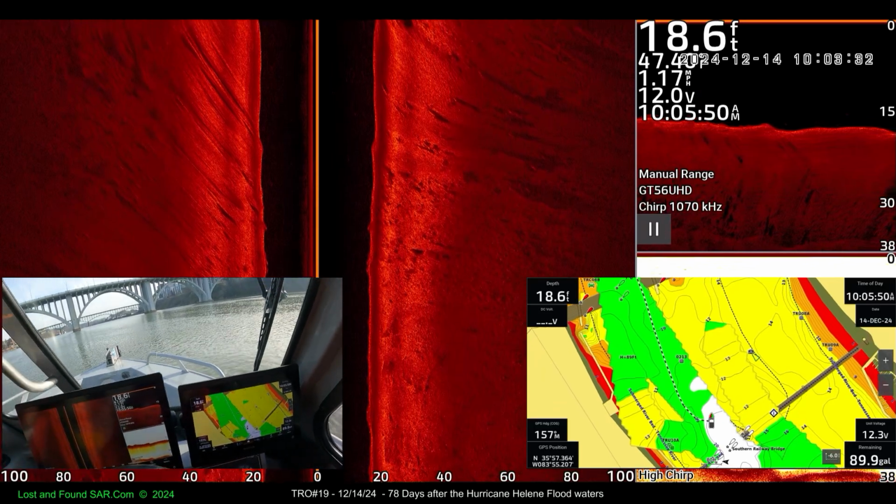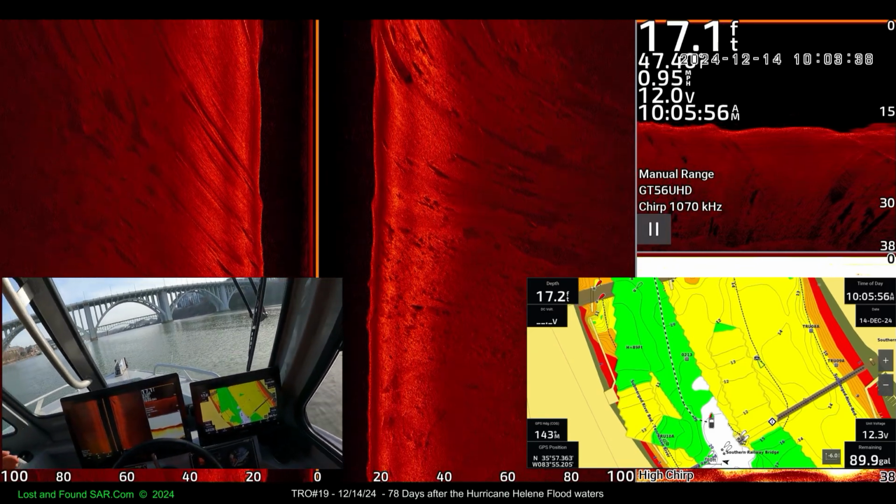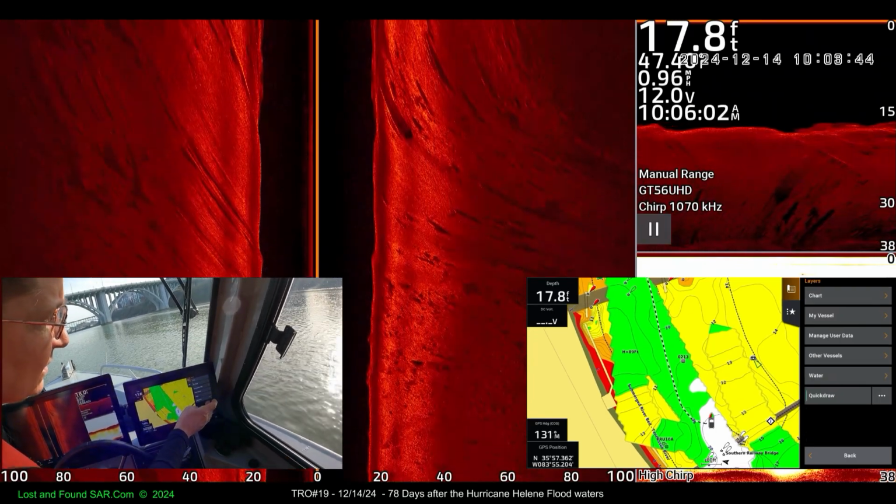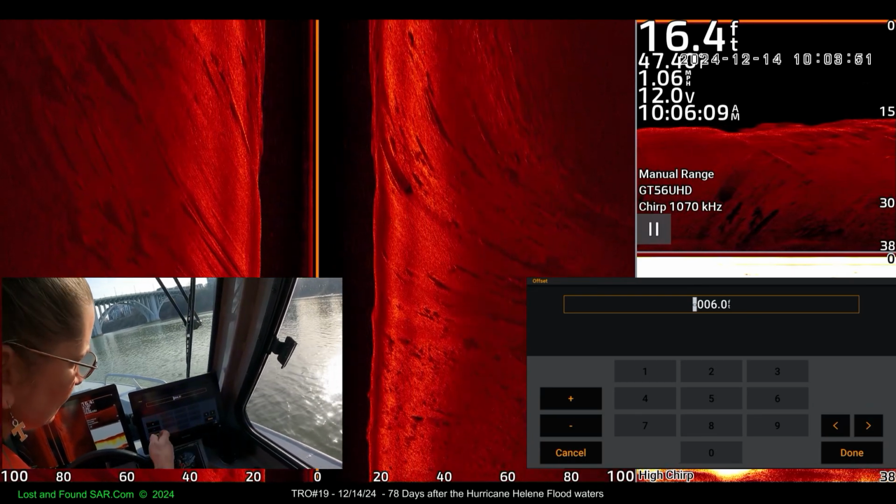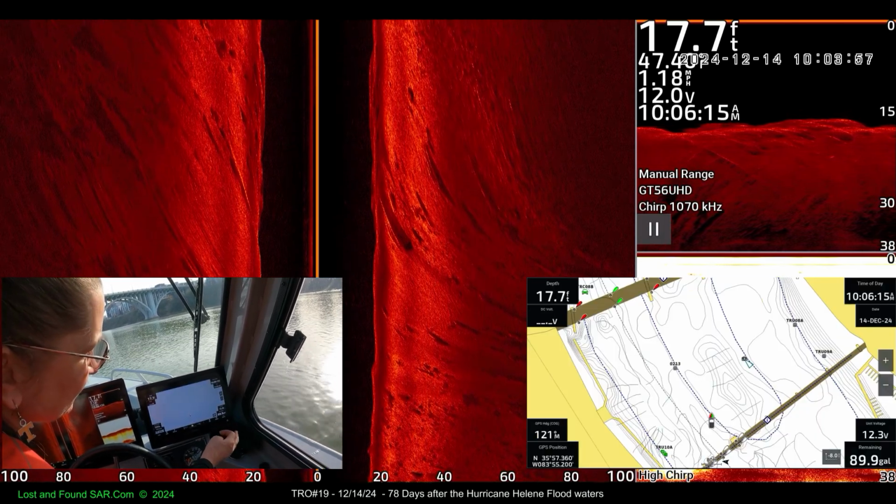All right, we should be in 20 foot of water right now. We got 18.6, so let's change this thing to something different. Okay, so it needs to go down more. Options, layers, water, lake level. So we had 6. We need to go 8. Yeah, that's what I was thinking. I think we're going the wrong way. I think 8. Let's see what happens. Close.